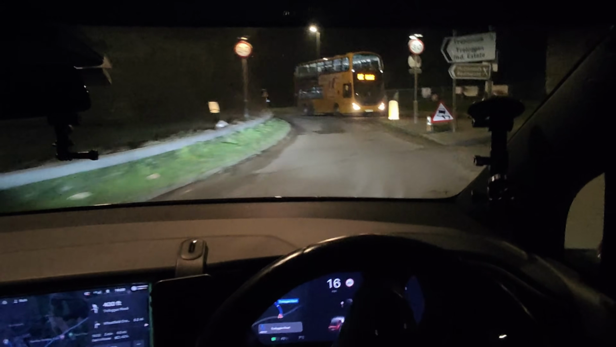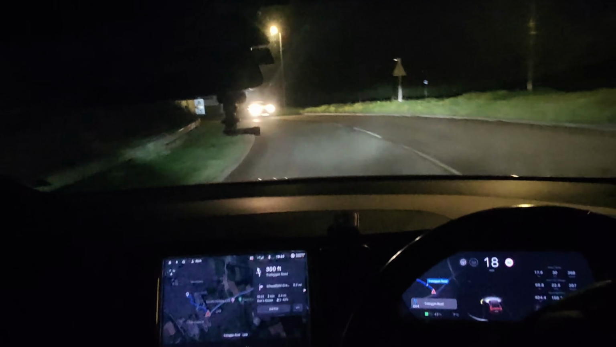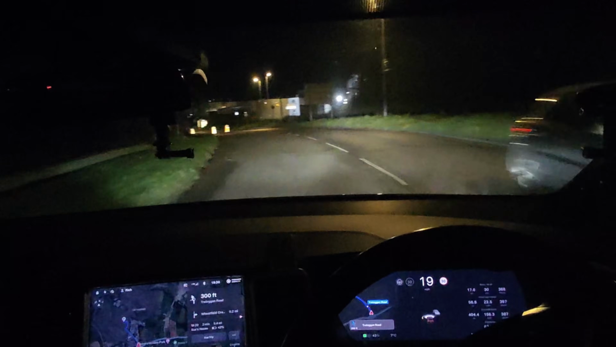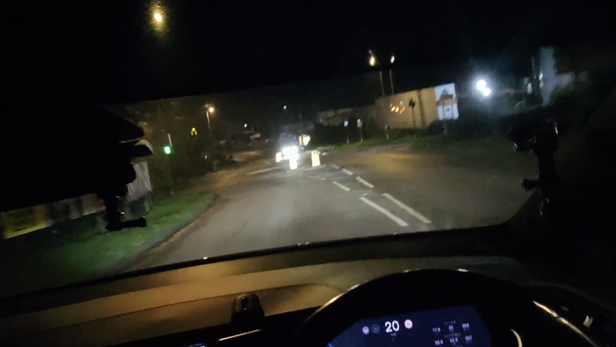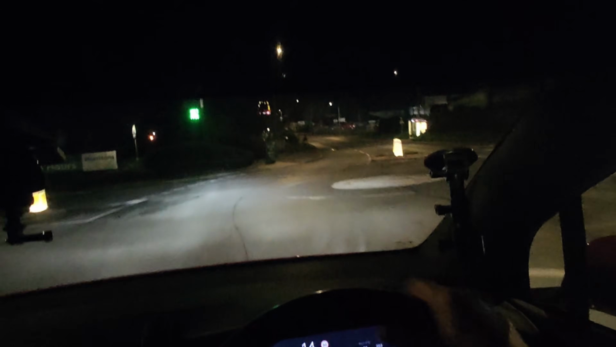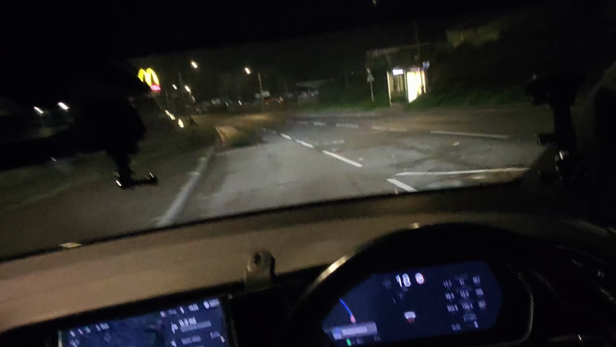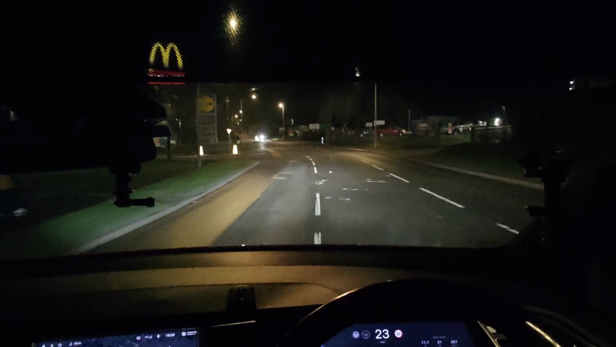So we're going to arrive, it says, with 42%, and I think that is probably going to be right because there is 43% showing now. Done a total of 56, that'll be 57 miles by the time I get there, and used 22 kilowatt, which I think is pretty good, averaging 387 watt hours per mile.